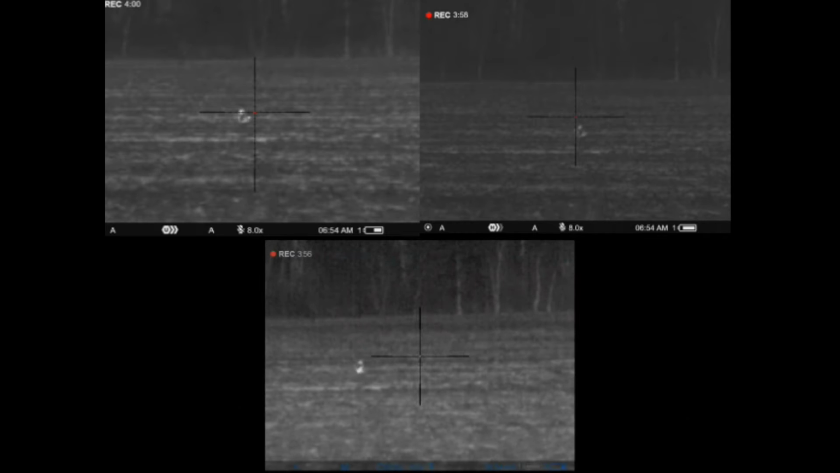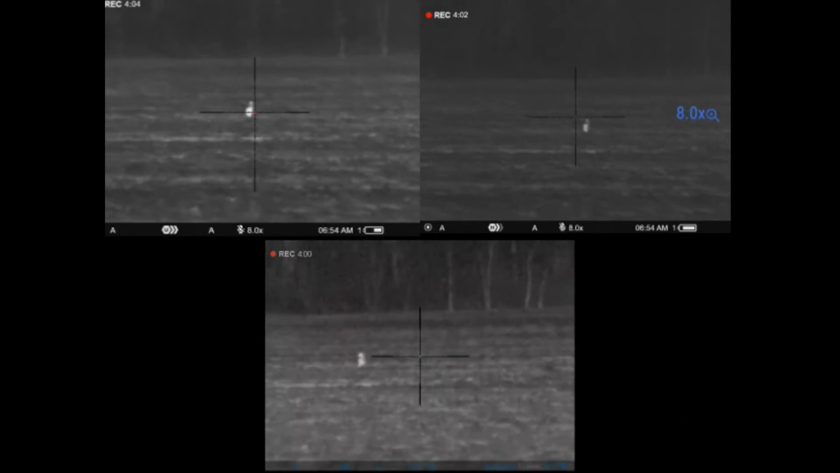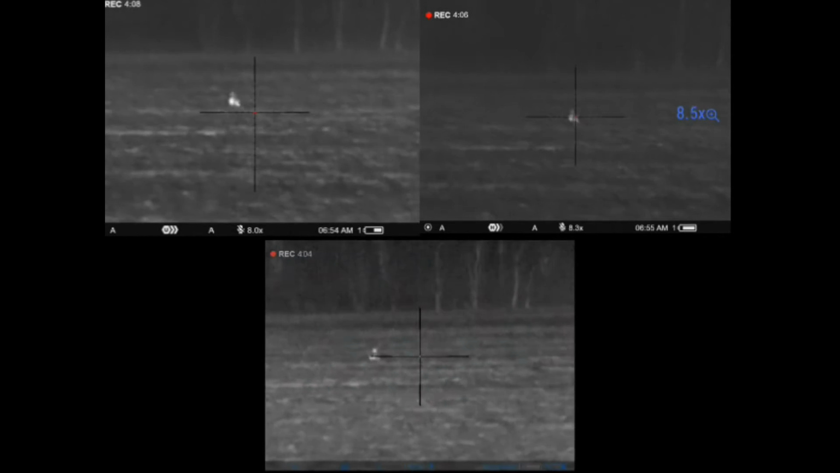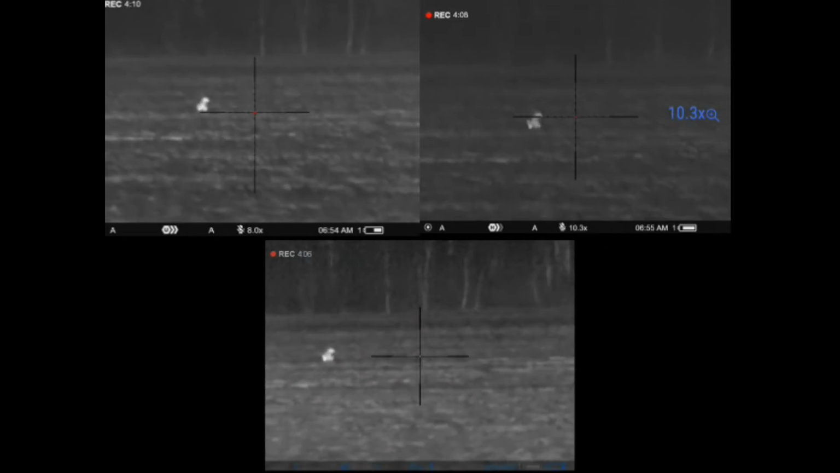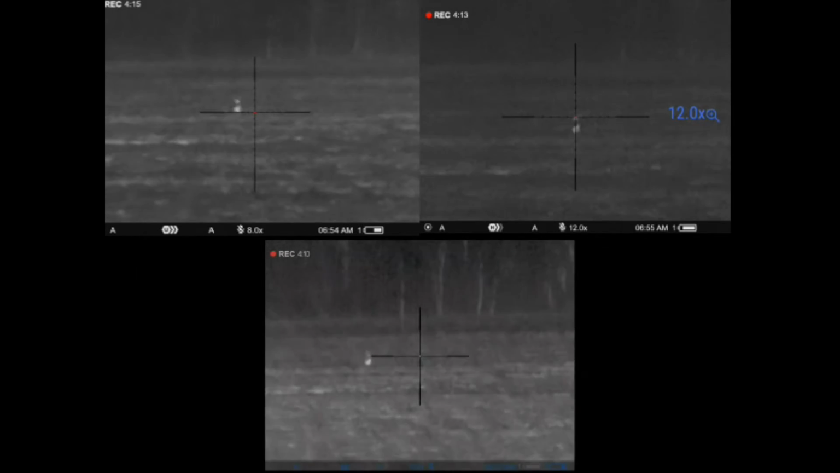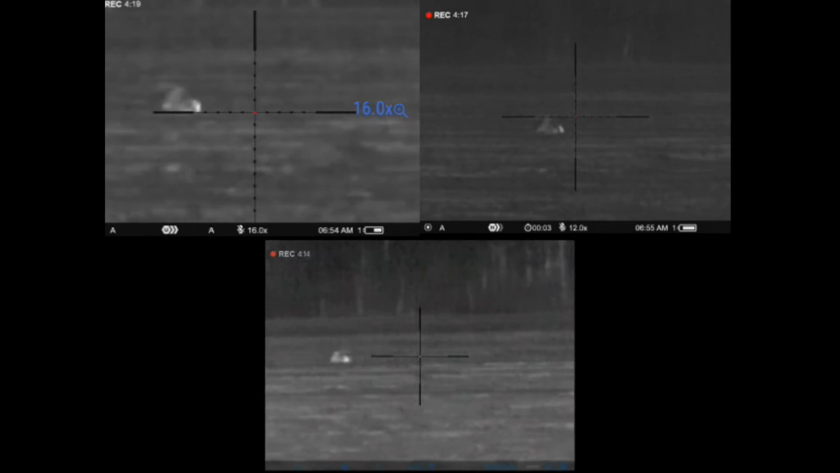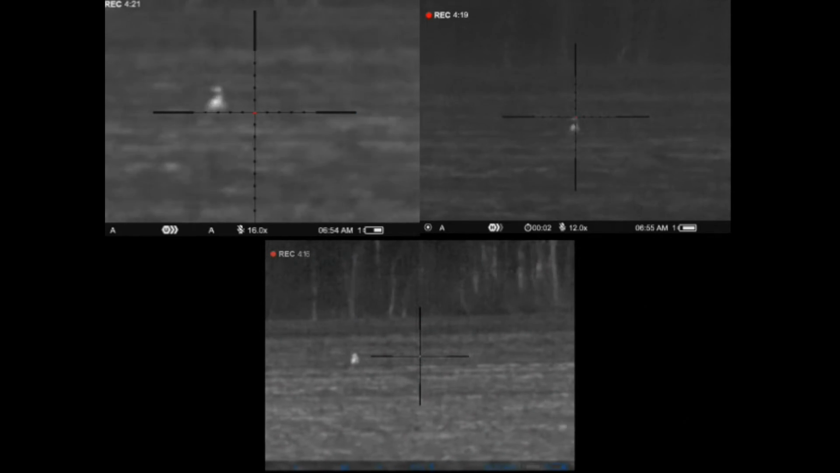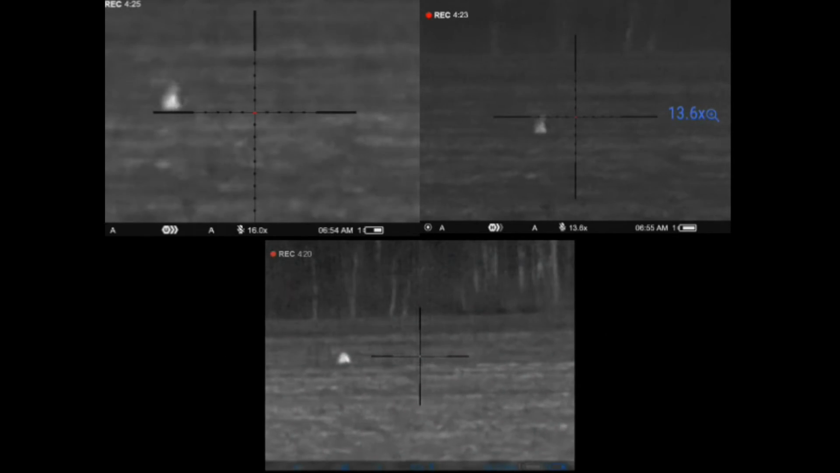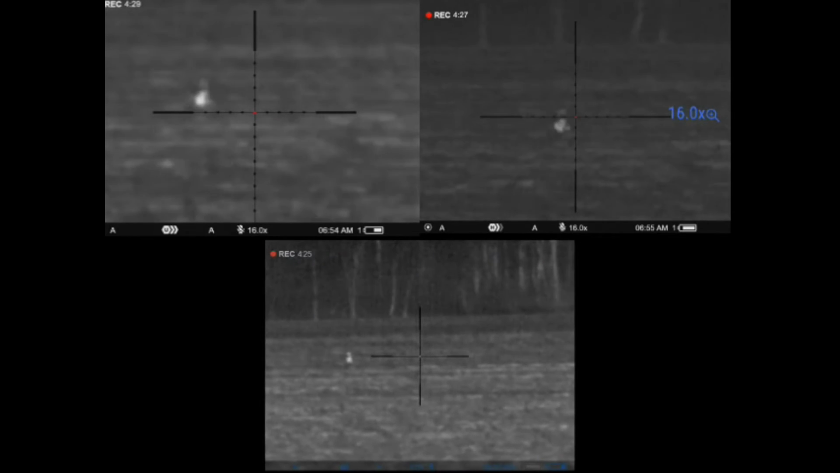But the XP Pro is actually doing really well also on this one. I think I could tell, without much trouble in either one of them, what I was looking at there. So in terms of identification at that distance, neither of the newer ones had much issue with it, but for whatever reason in this condition, it definitely seemed like the older XG struggled more than the new XG LRF or the XP LRF.